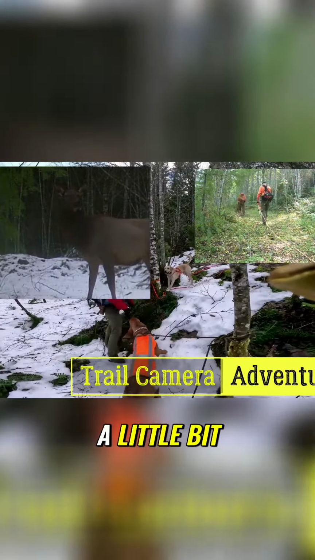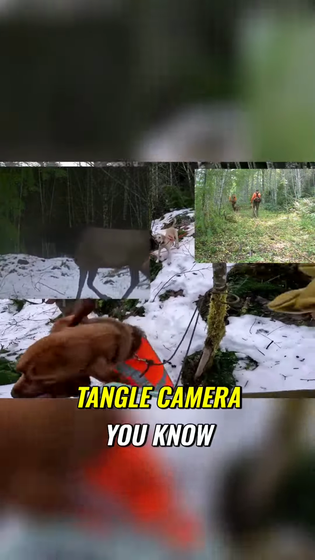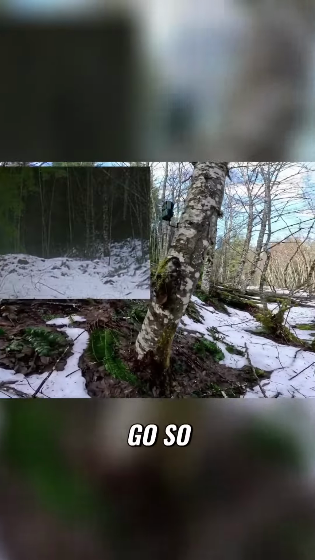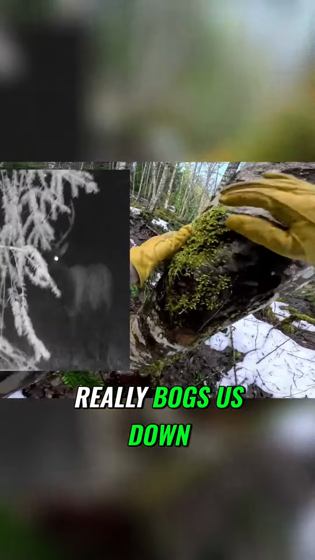Okay, so we got a little bit of a plan. They can't tangle, can they? No. So we're gonna pull these cameras and then replace them with new, ready to go. So it should go a lot faster. The snow really bogs us down.